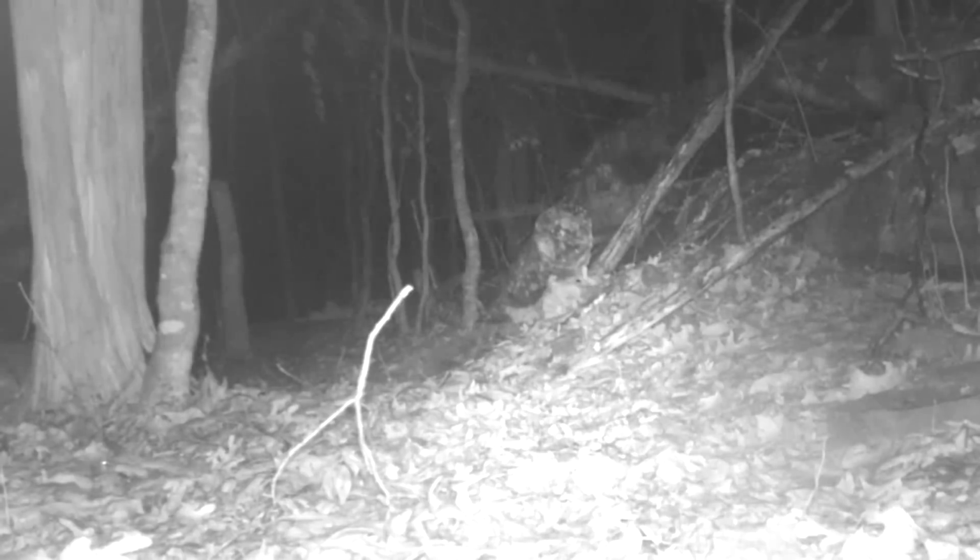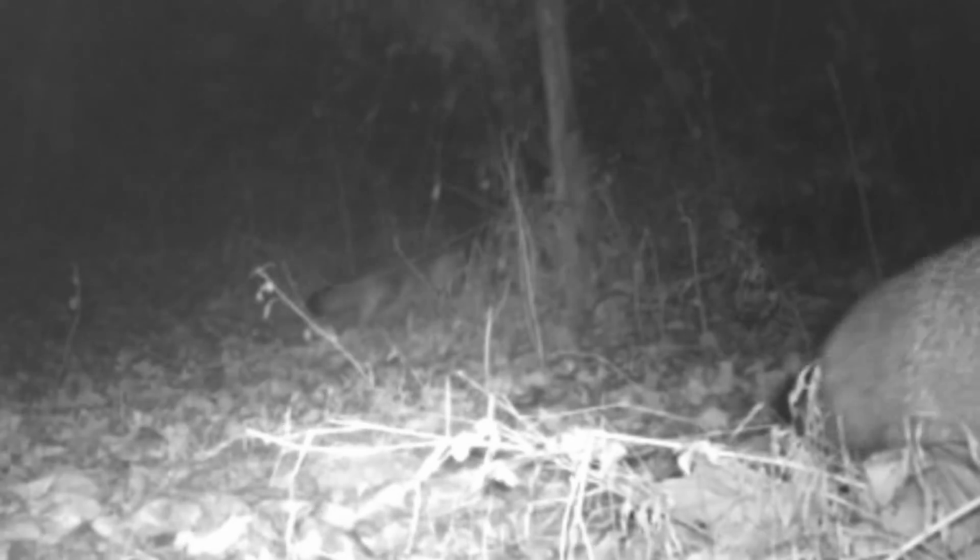And up on the ridge, there's one got to say hi as he passes through. And they got to say hi again when they're at the pond. Check-in time. Just coming and going. They got to say hi every once in a while. They're just too curious. They can't help themselves.